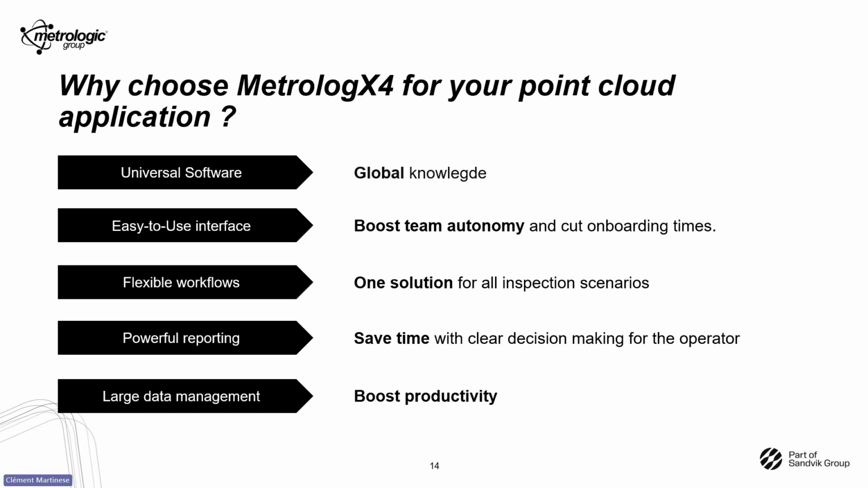Number two, it's the easy to use interface. You can customize the interface as you want and you don't need to have specific skills. You will be able to boost the team autonomy and be ready to use the software quickly.